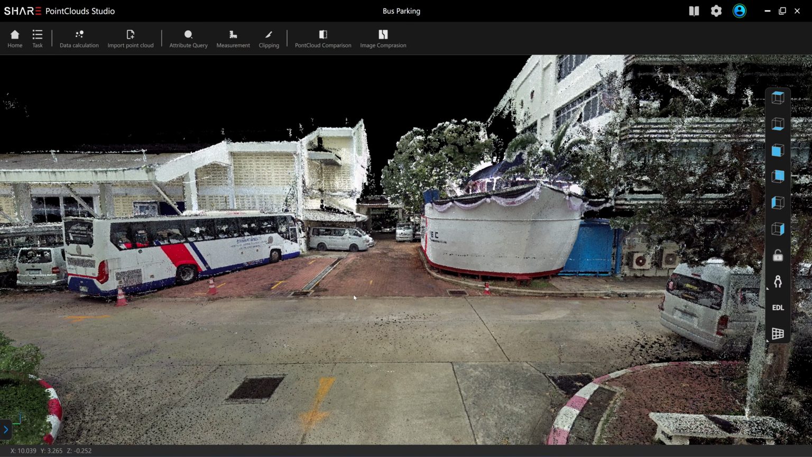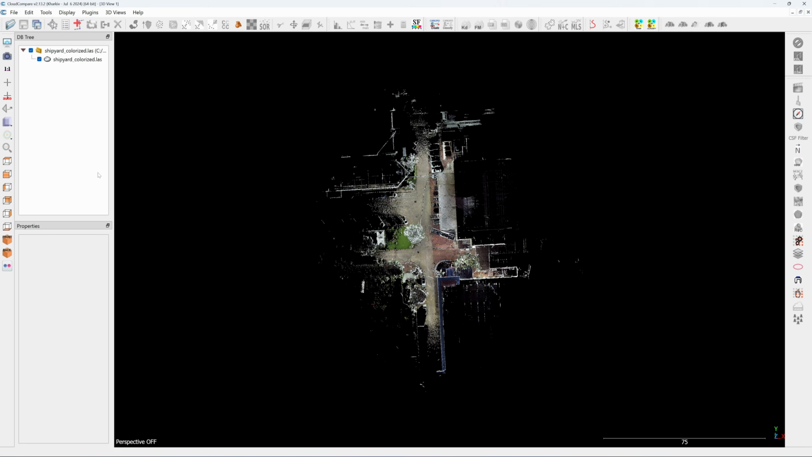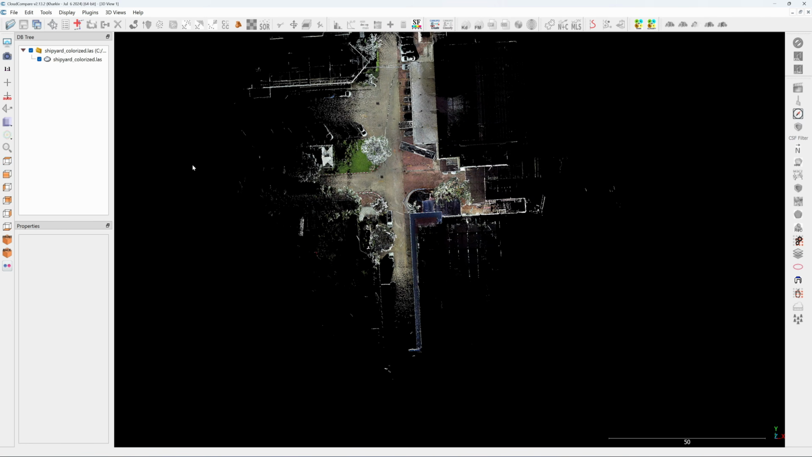Next, I'm going to bring it to CloudCompare for alignment, because there is no alignment function in the SHARE Studio. Okay, CloudCompare. The good thing about the SHARE C1 is you don't have to do any cleaning or anything. You just need to crop and align it before you can use it. So it's quite simple to use.